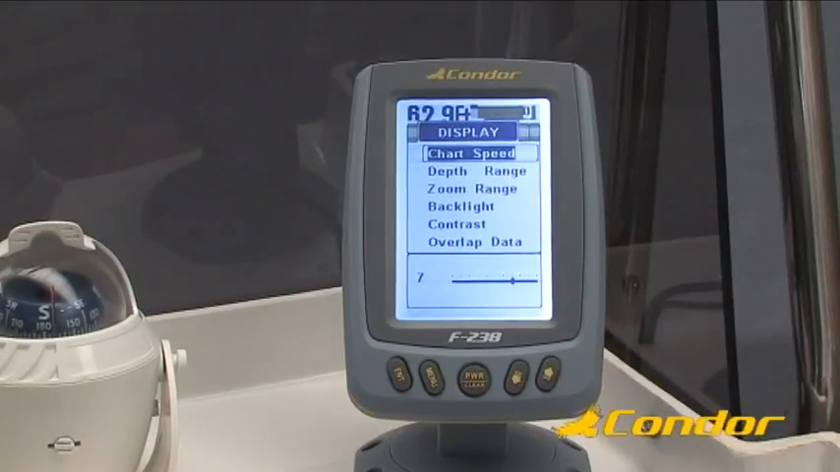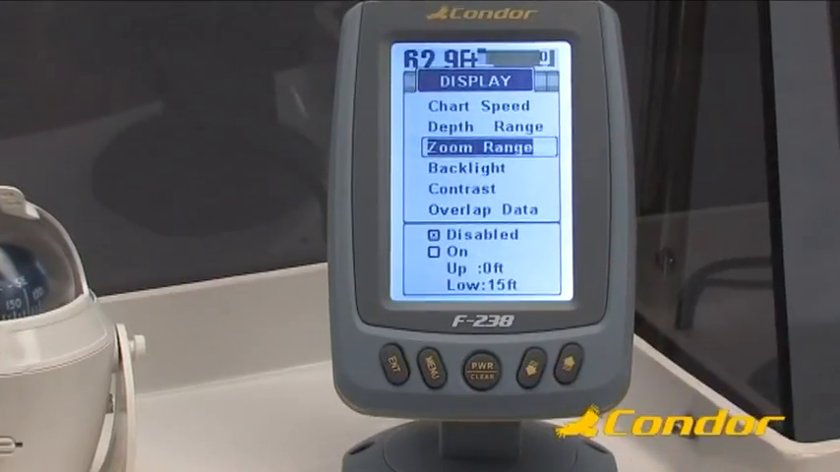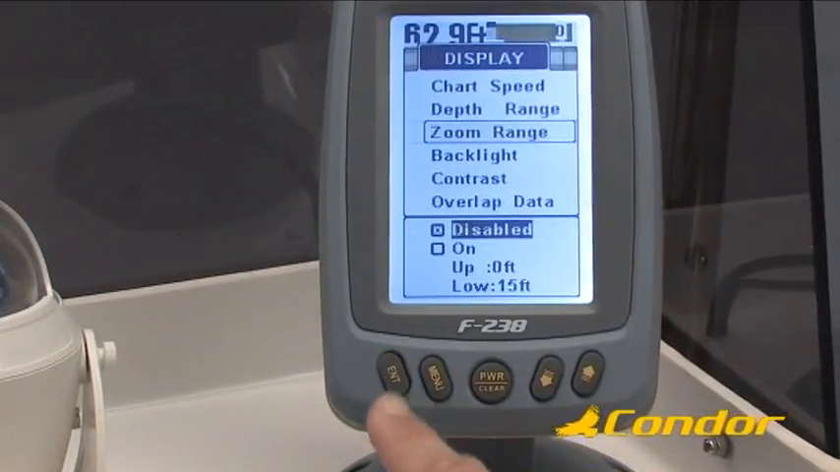Now let's look at the next display menu item, the Zoom range. The Zoom function will allow you to expand on the screen only a portion of the underwater column, selecting a window between an upper limit depth to a lower limit depth. To adjust the upper and lower limits, first go to the display menu. Highlight the Zoom range item and press Enter.